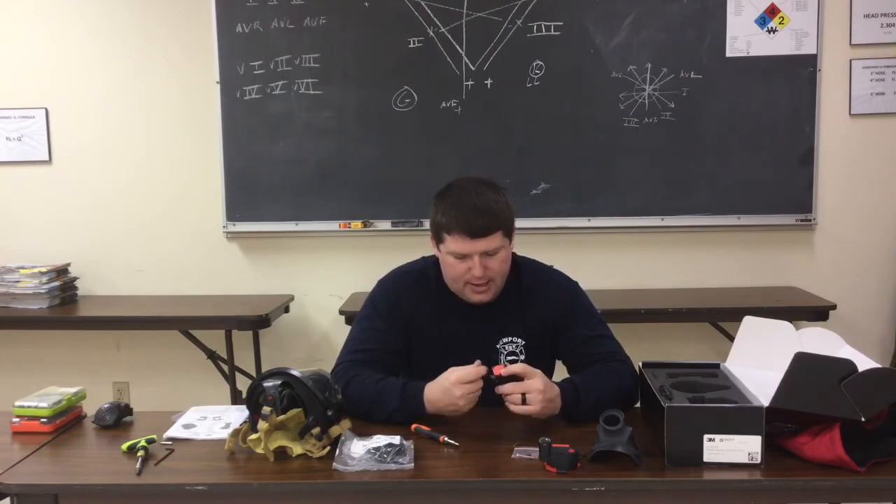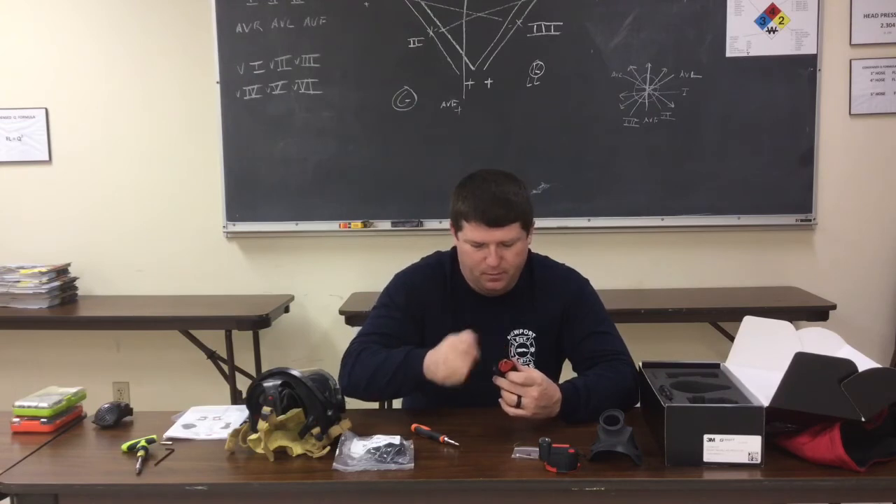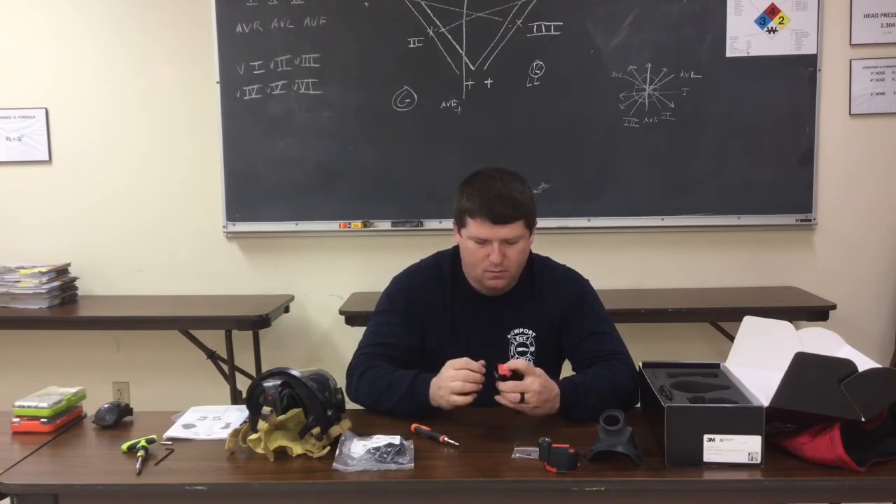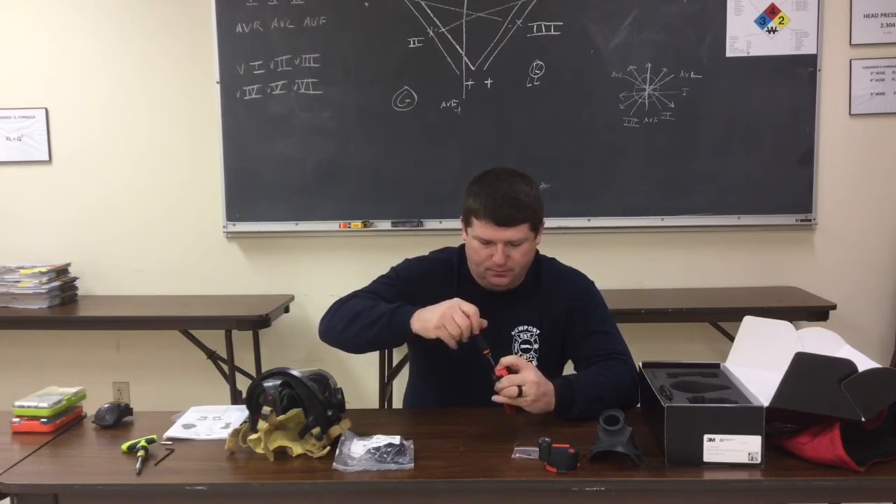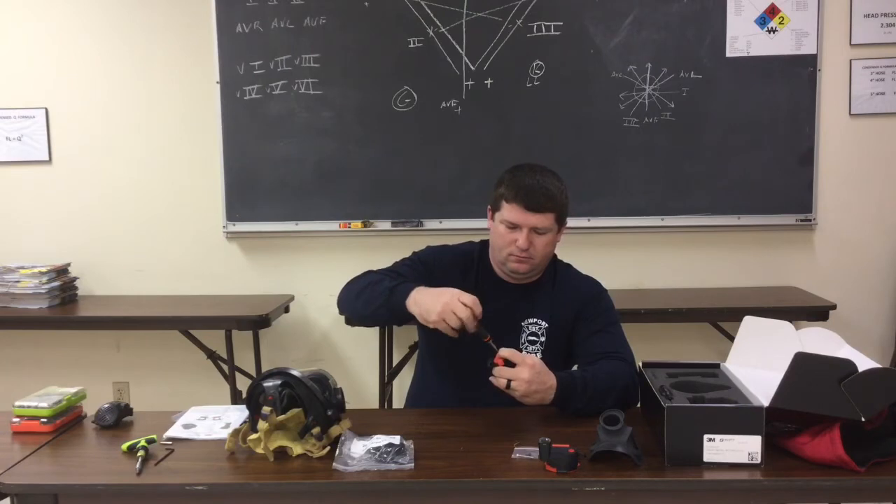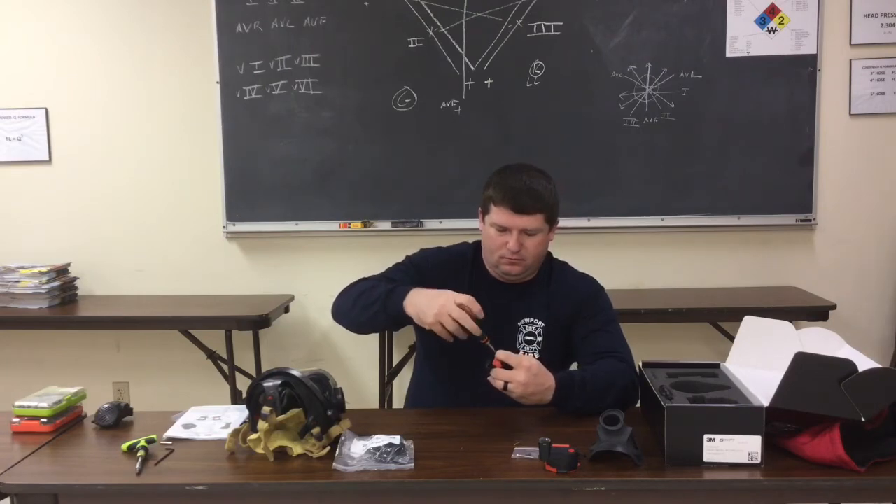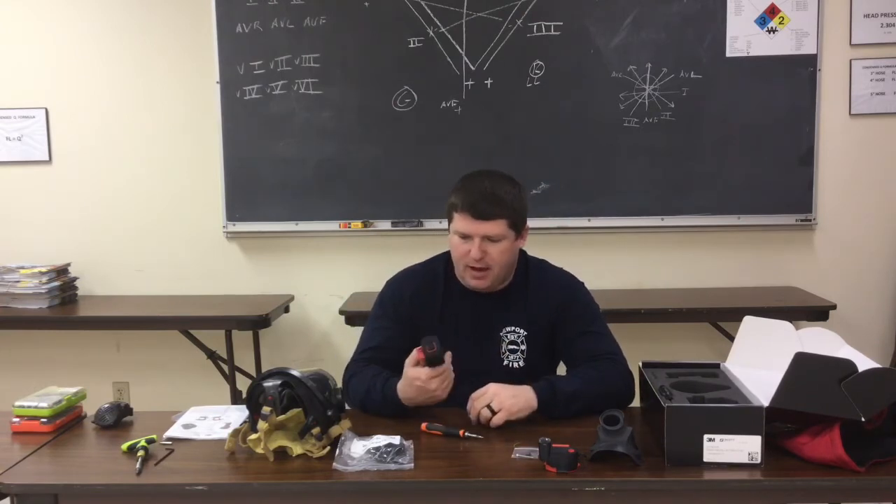Again, if you look on the outside, it shows you how the battery should be placed. Cuts down any confusion there. All right, now I've got the batteries in there.